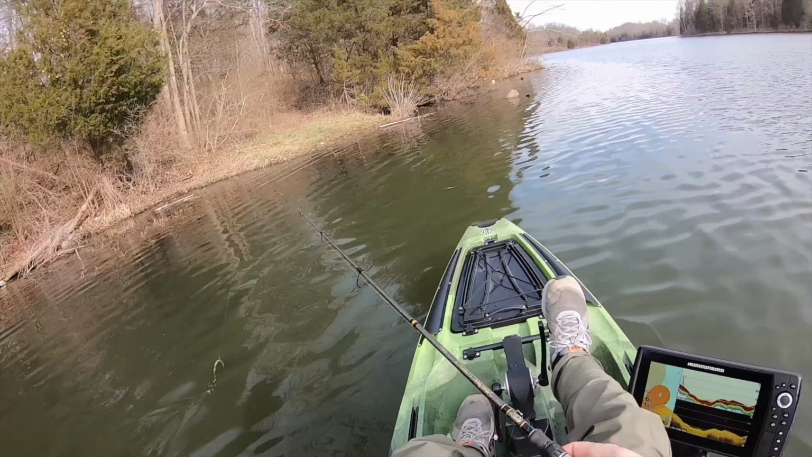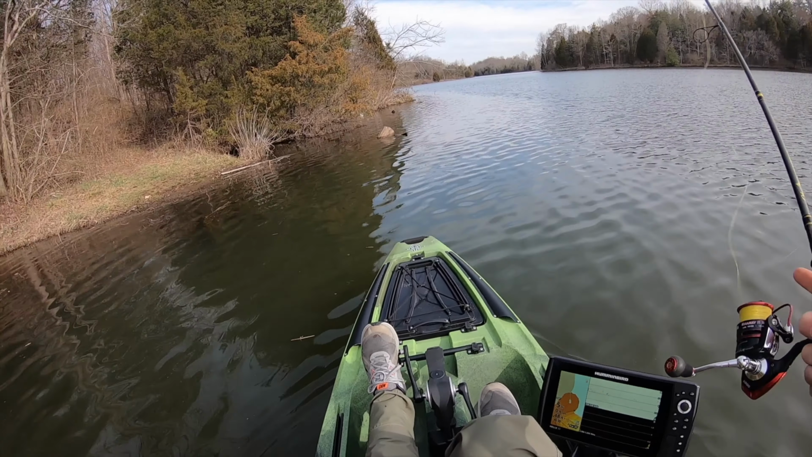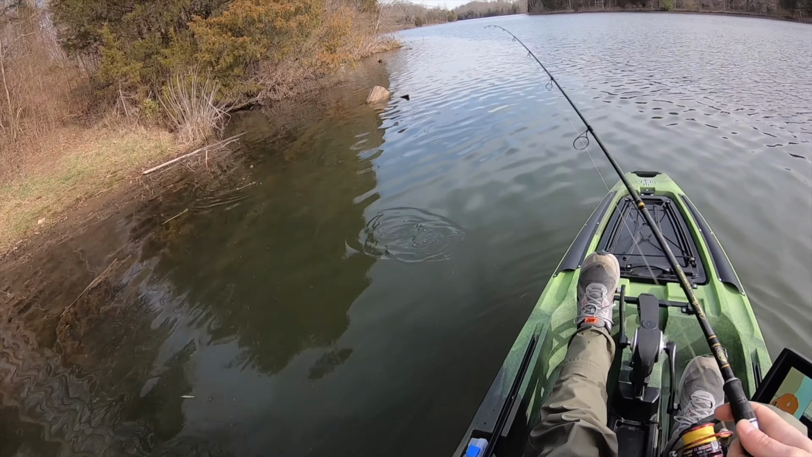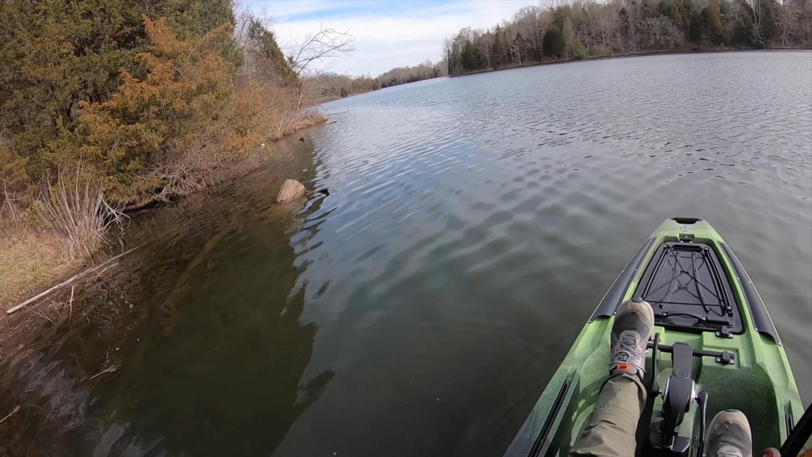So guys, at this point I'd probably been out there for a little over an hour and a half. I'd marked some fish but not been able to hook up with anything. So what I chose to do was really use the features on that sonar to kind of explore.